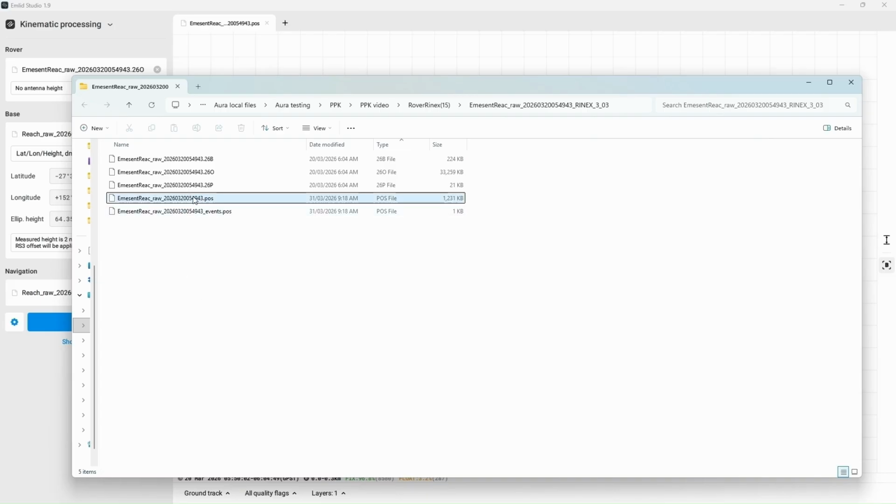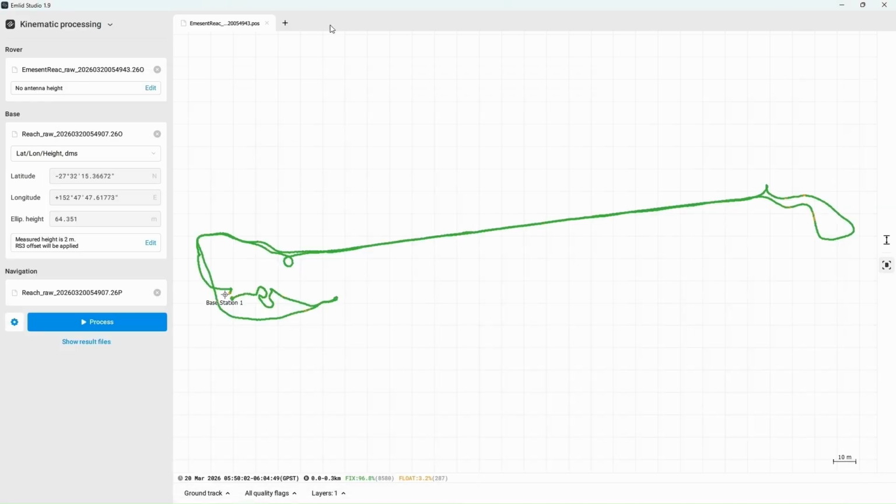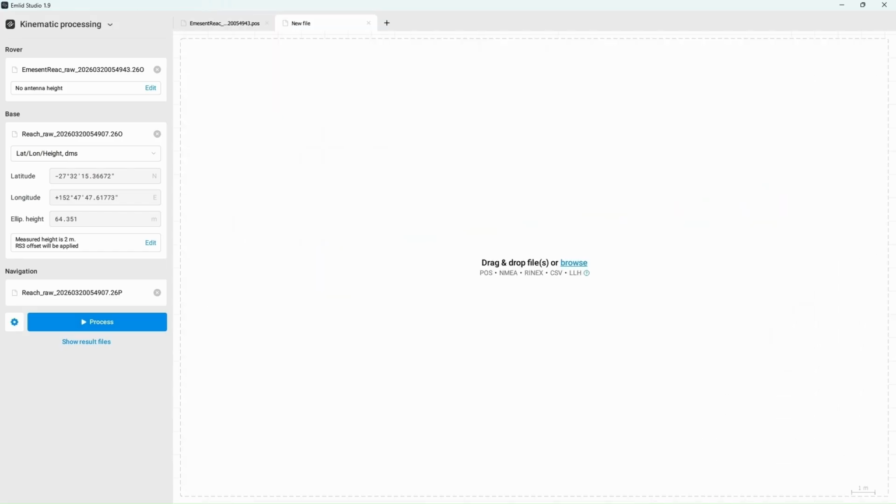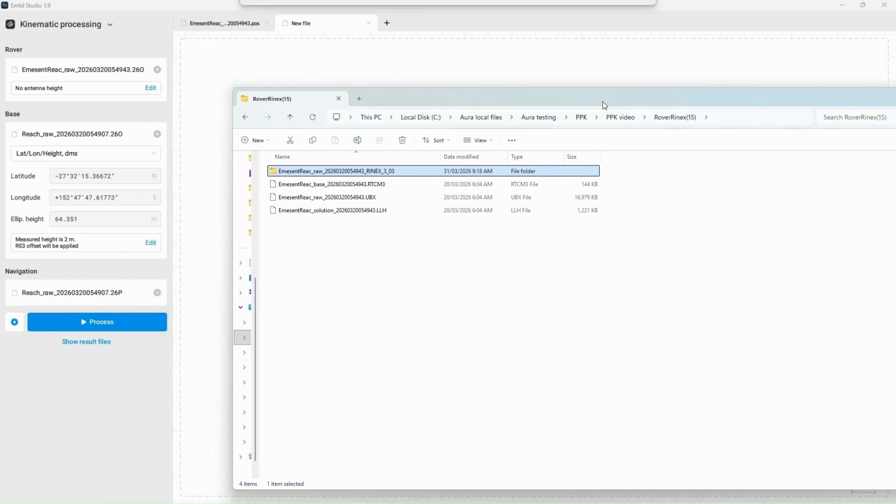Before we finish in Emesent Studio, it also may be helpful when reviewing your data to look at the RTK outcome for the same capture as well. So if I go back to my rover RINEX files, I can open up the .llh file in Emesent Studio. And this is a file which contains all of the positions and quality metrics for the RTK scan.